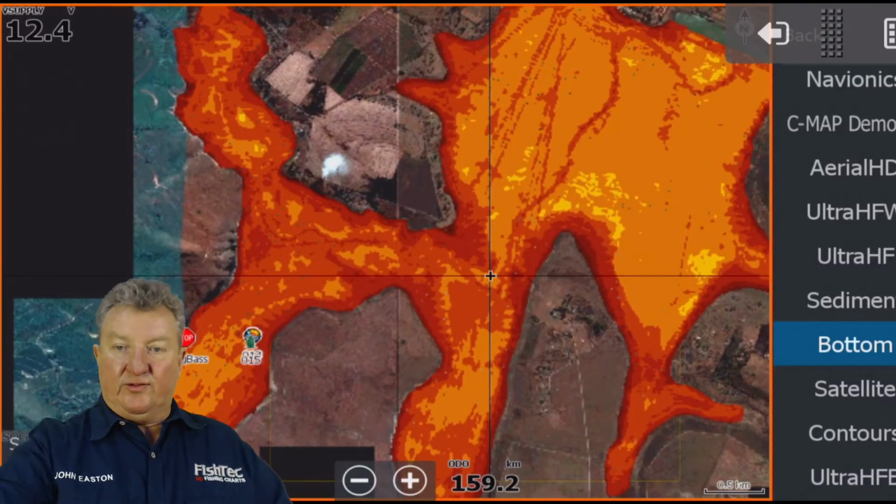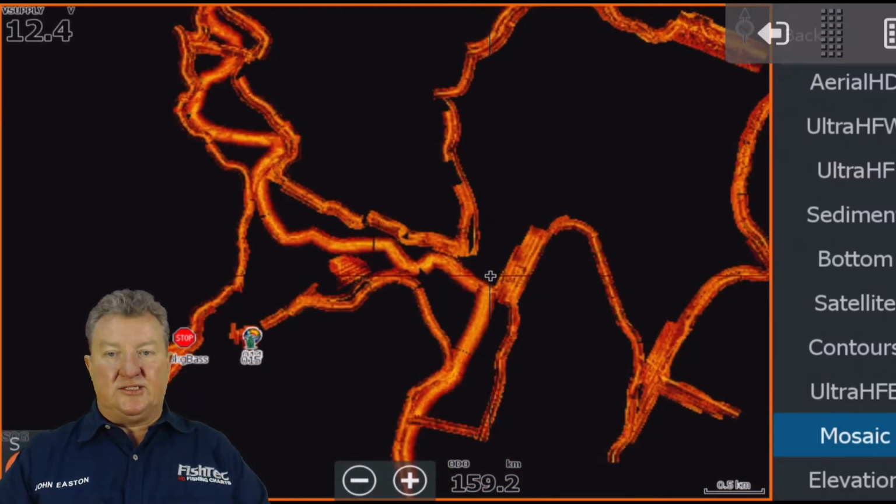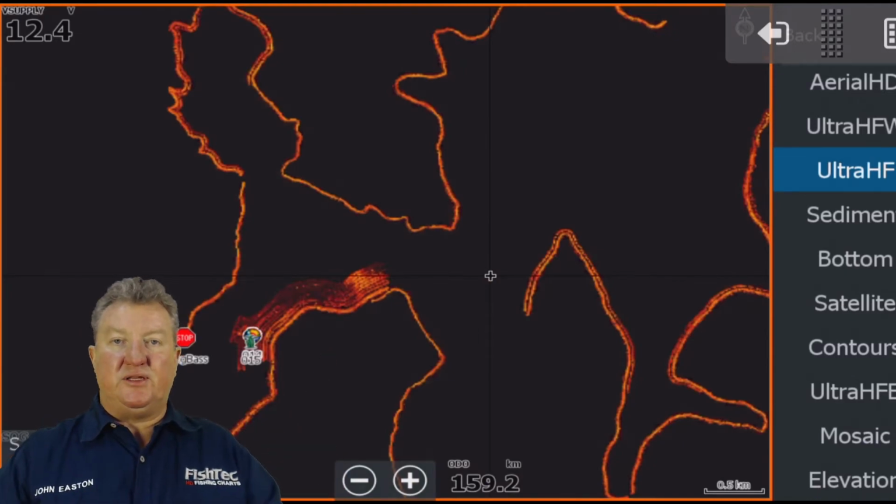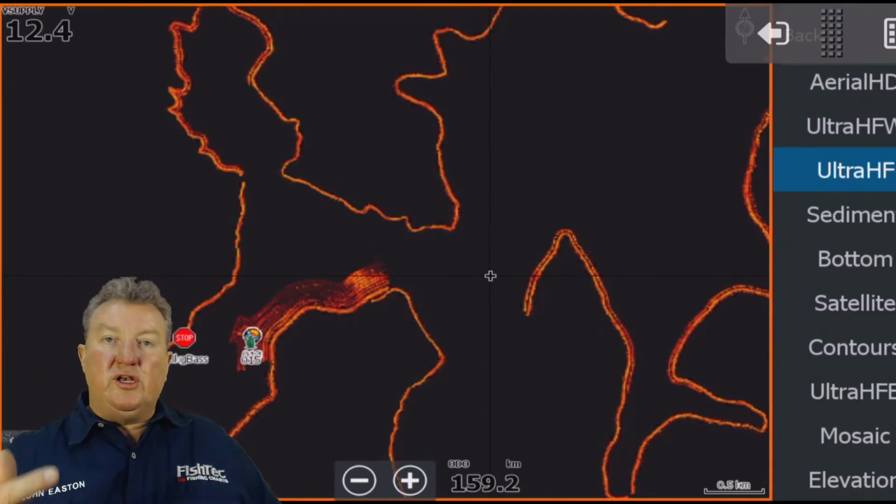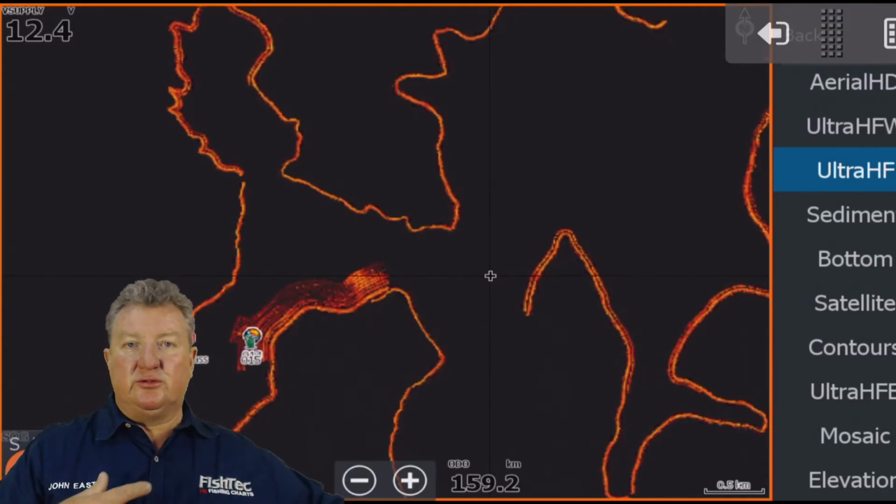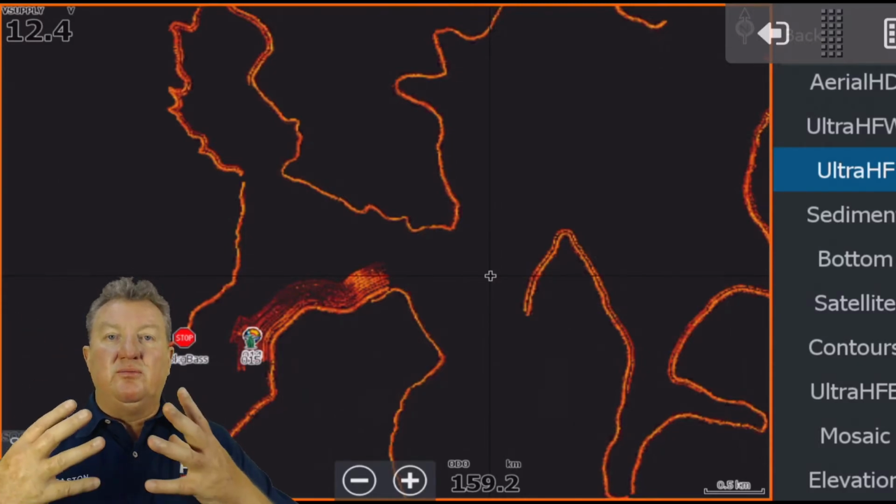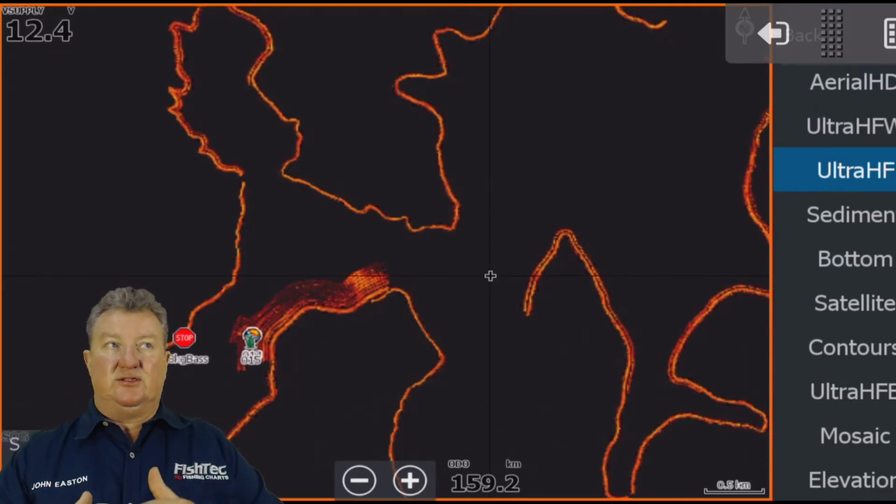Guys, all the old stuff, your old mosaic, is still there. I didn't take it off. The old Ultra HF, just the shoreline with a little bit here on the point by the reserve, I didn't take it off. It's all there. The only two that I took off the chart were the old contours and the old bottom, because they were just shocking. They were terrible. Yeah, my throat's sore now. Okay, so that's the only thing that has changed. So make use of all the various layers of the actual chart.